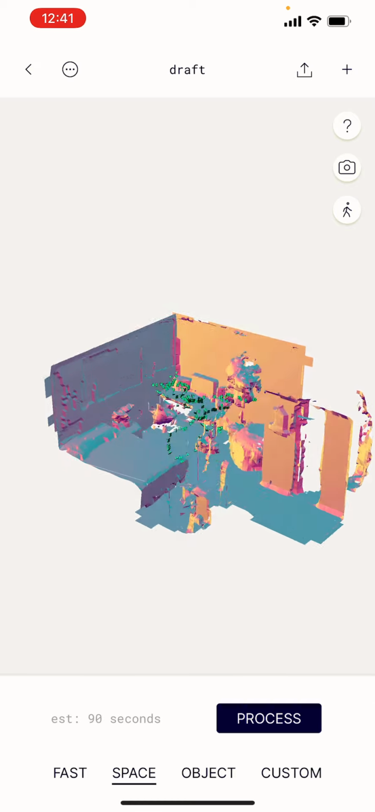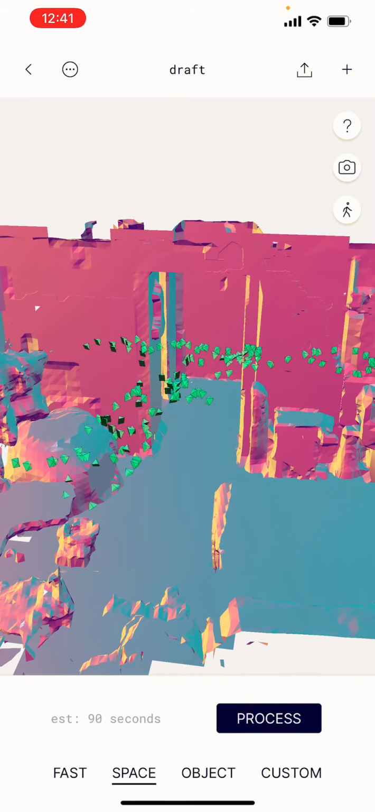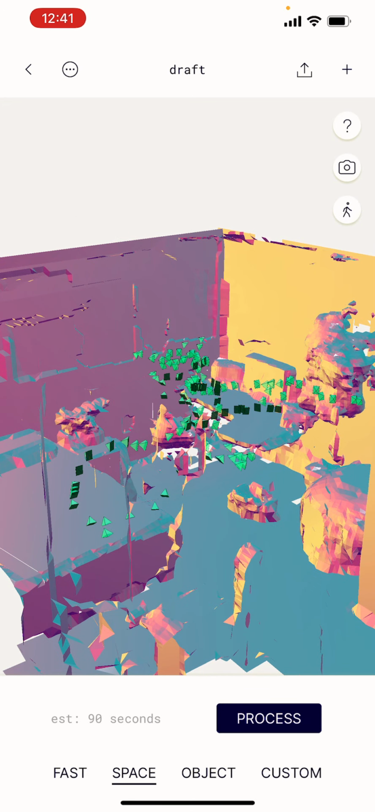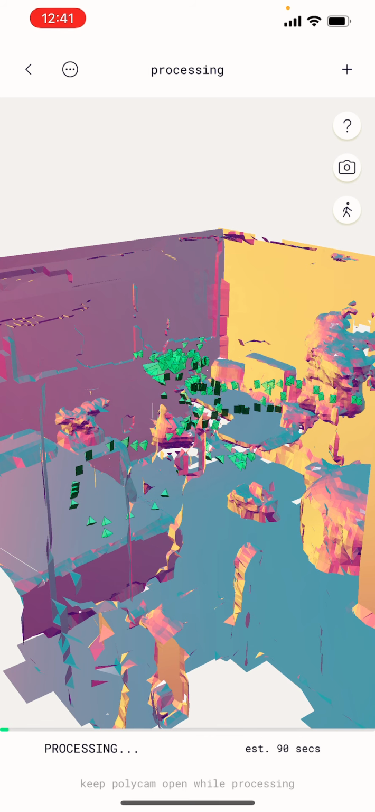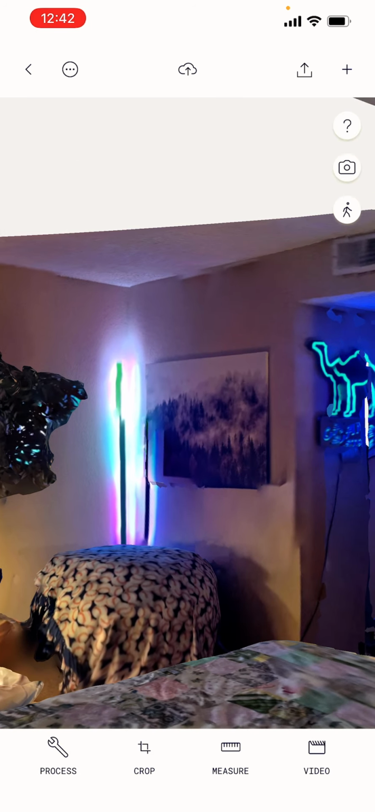And it's going to give us an unrendered model of the bedroom. So there's the bed, those are the walls, there's the fan, the tree, the desk. So we're just going to click process, and it does take a bit of time, so we're going to wait it out. Okay, perfect. So here is our model.